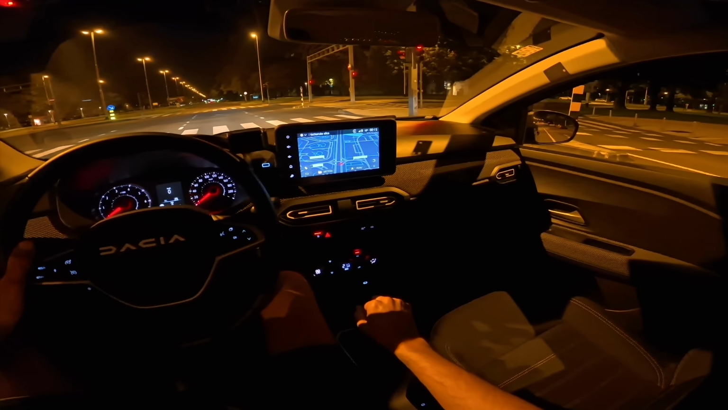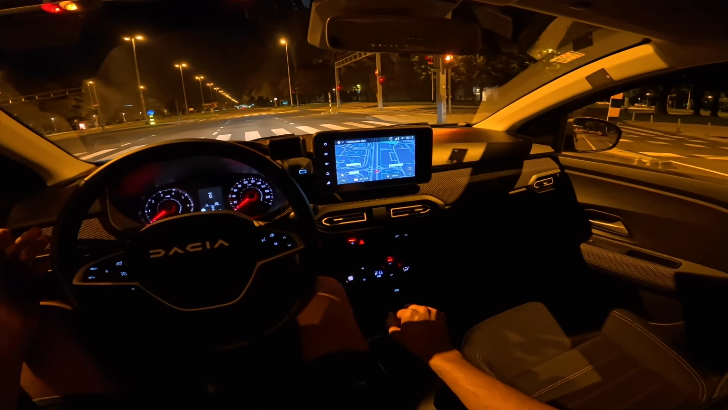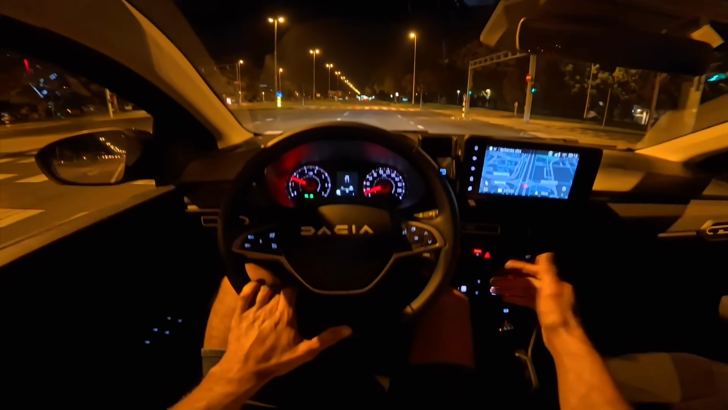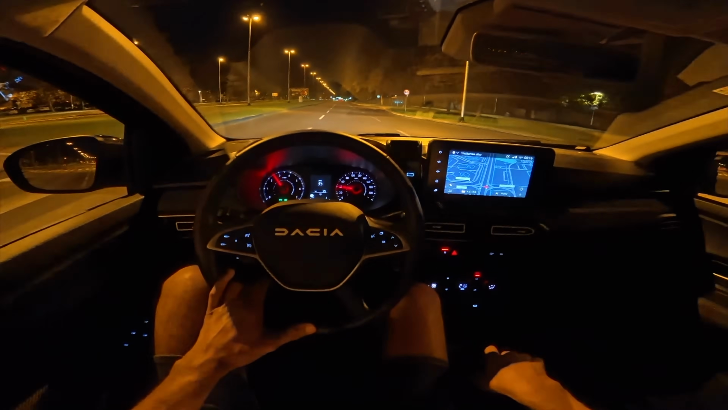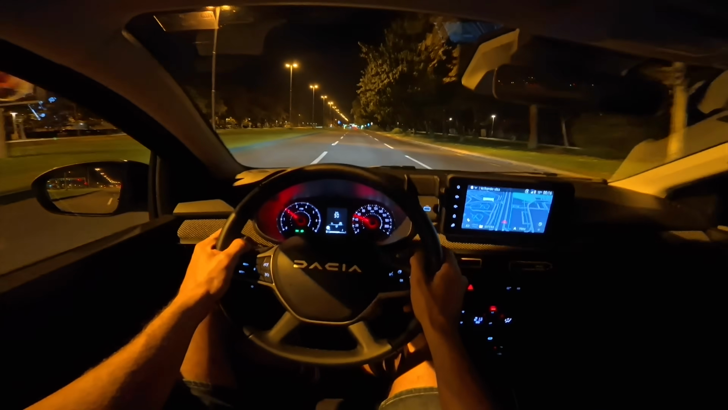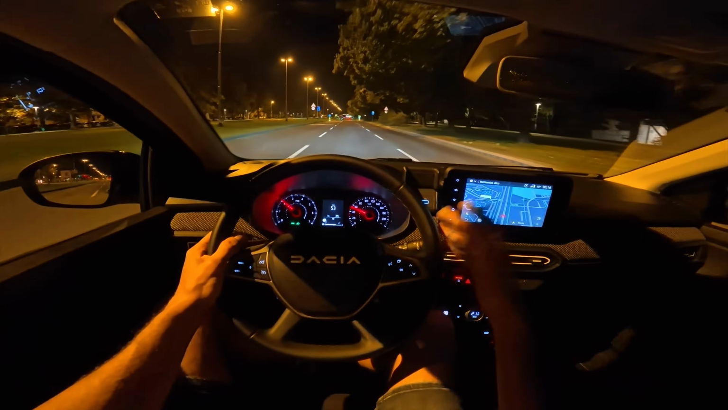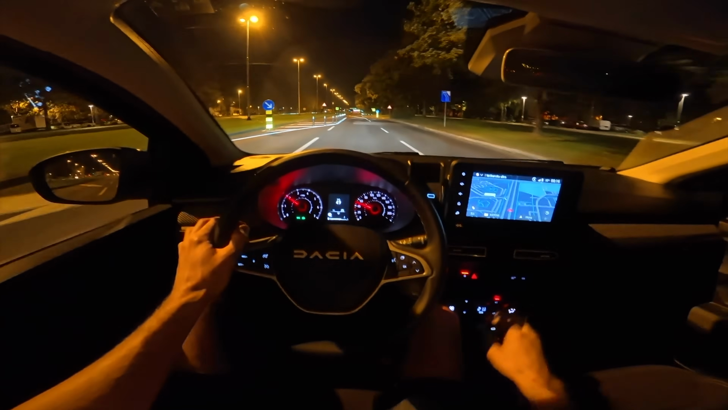I don't mind it. I actually like it. Saves fuel, and it's proven to be quite okay for the 12 battery. They are a bit more expensive for these systems with a start stop, but it doesn't shorten its lifespan. So regarding maintenance, it's not that much of a deal. So no need to really turn it off.